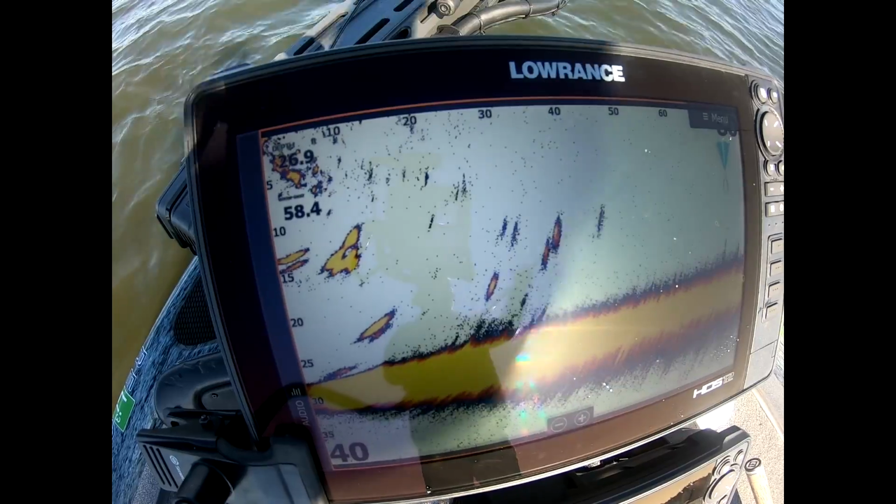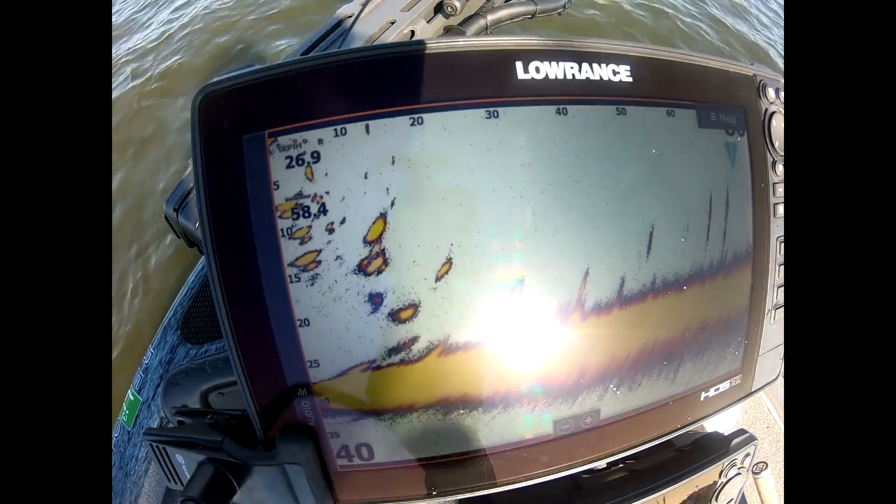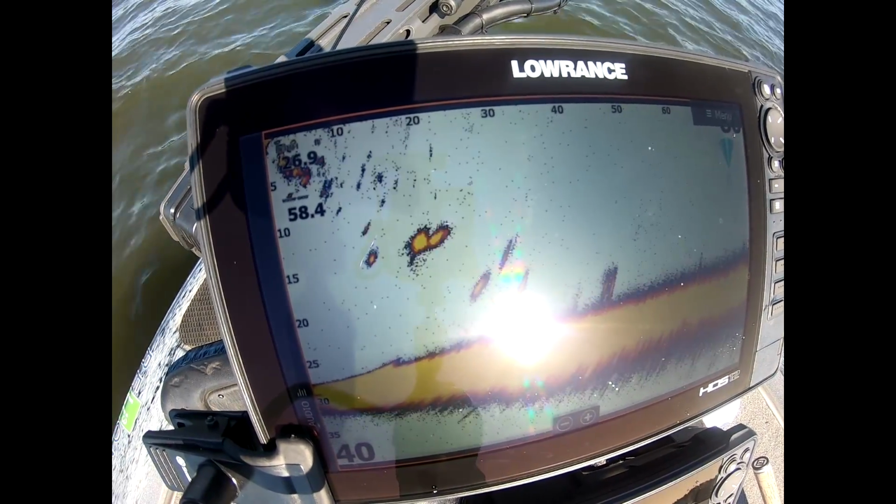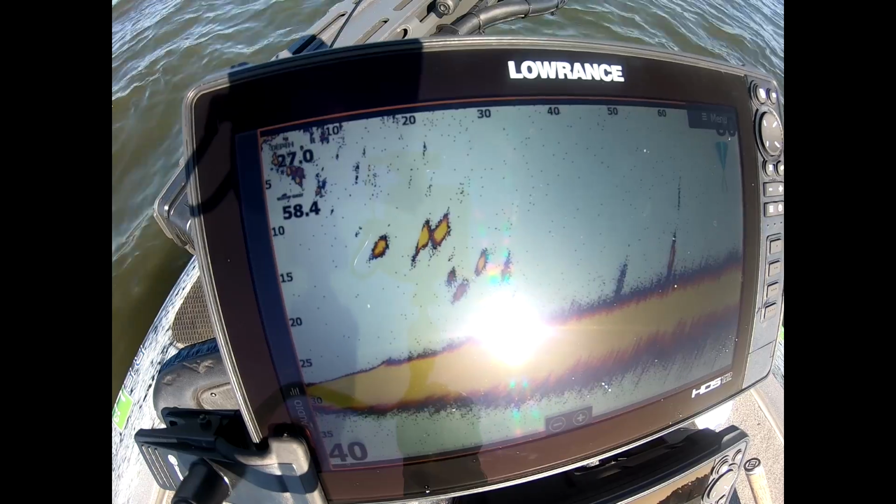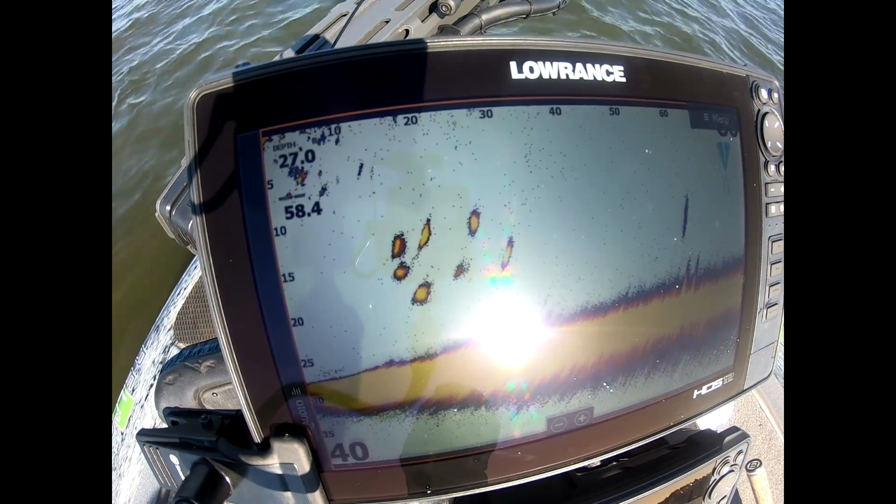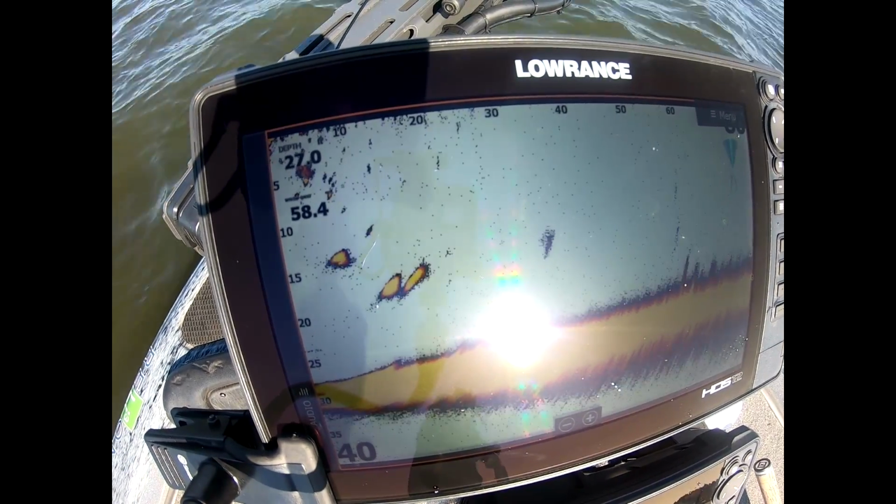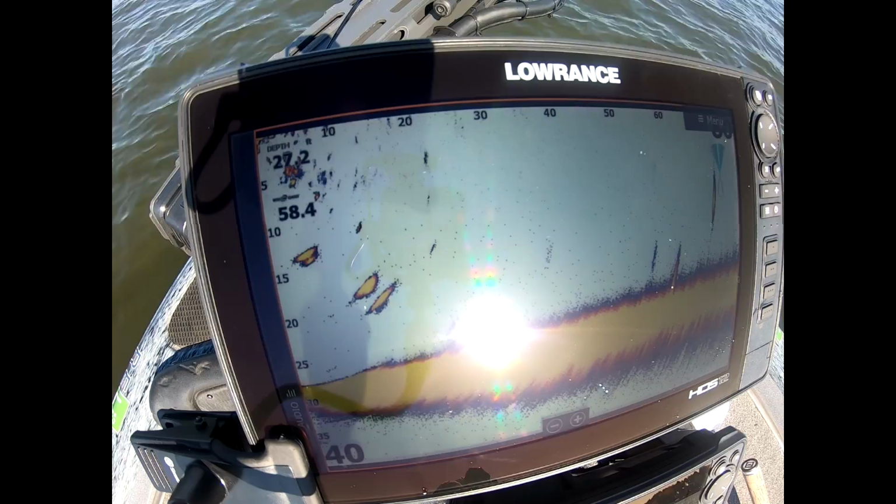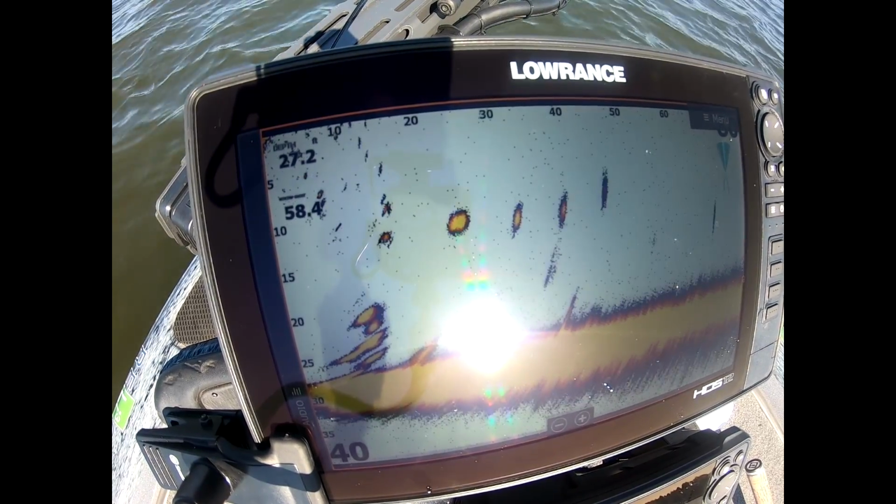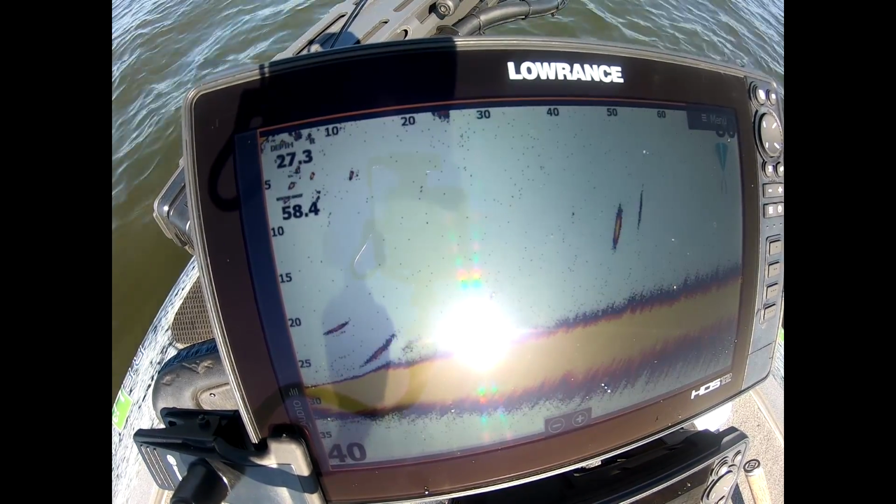And see, that's one of those fish that came off the bottom. But you notice right after I popped it, he nails it. So I'm just watching my A-rig come through that pack of fish. And if they're not reacting to it, you know, I pop it. As soon as I pop it, they're nailing it.